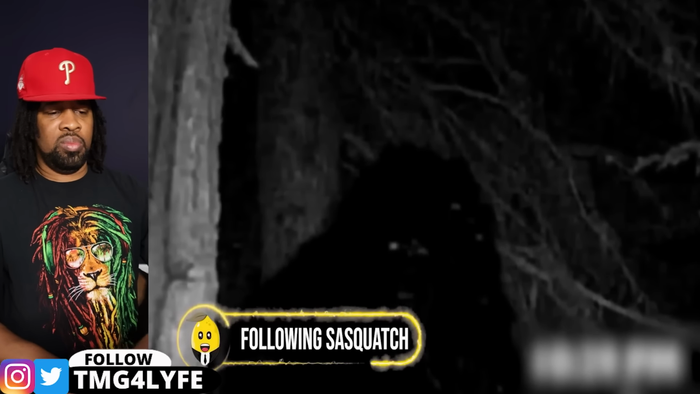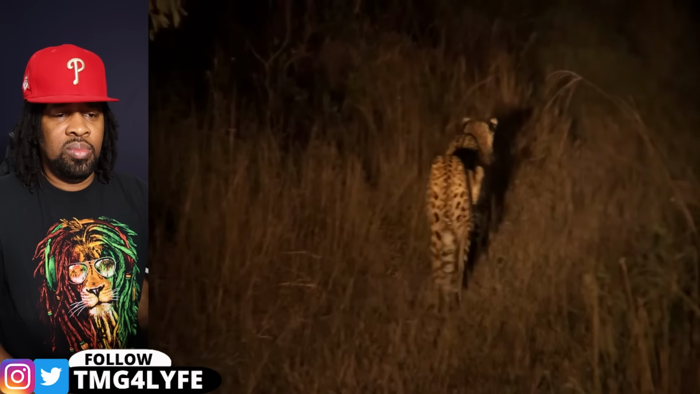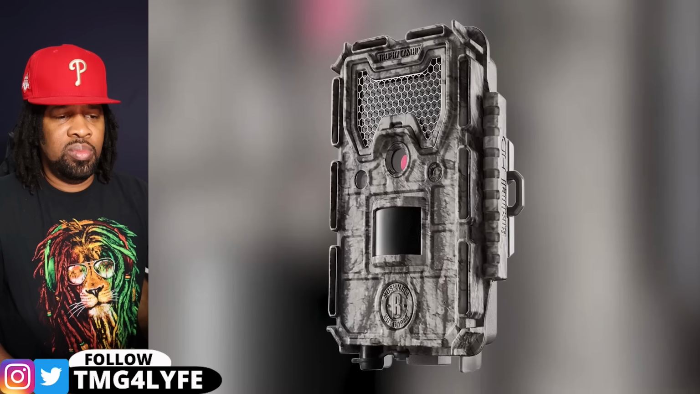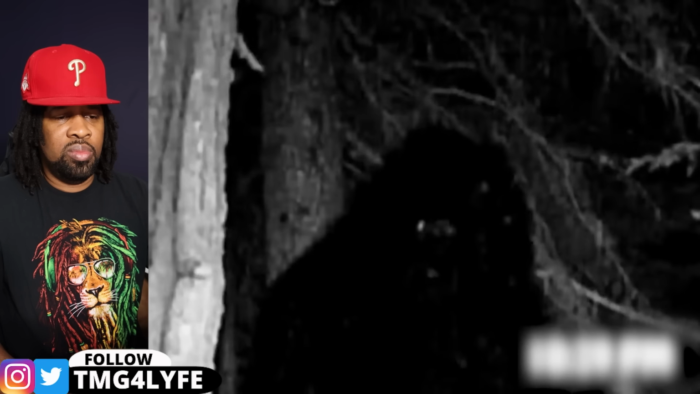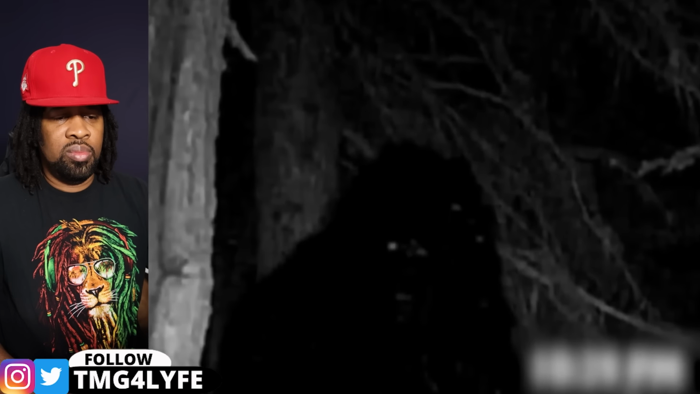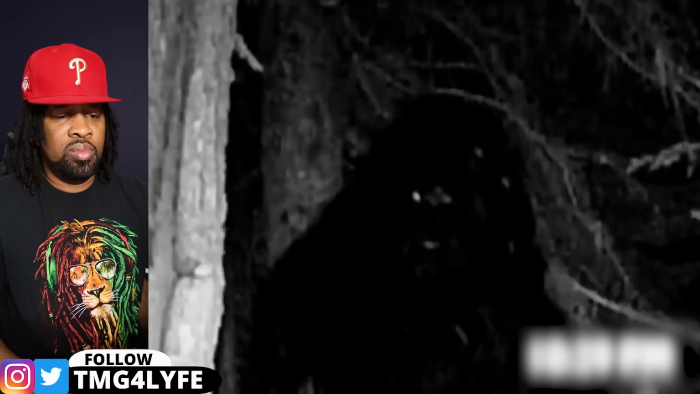Following Sasquatch. Sometimes, even the most skilled hunters or trackers can't match the prowess of the unsung dwellers of the wilderness. A hunter who had set up trail cameras throughout the area was stunned when one of the cameras captured footage of a large, hairy giant. This creature, now referred to as Sasquatch, appeared to be trailing the hunter. Despite its imposing size, strength, and ability to remain unseen, that Sasquatch seemed to be following the hunter out of curiosity, perhaps to observe him and understand his intentions.